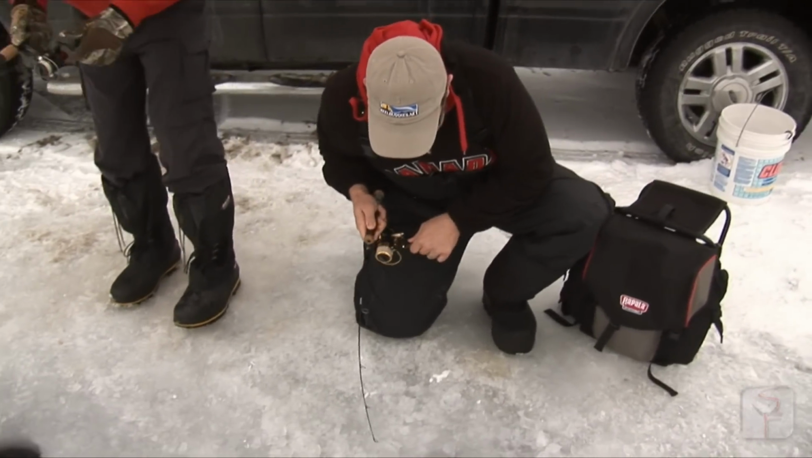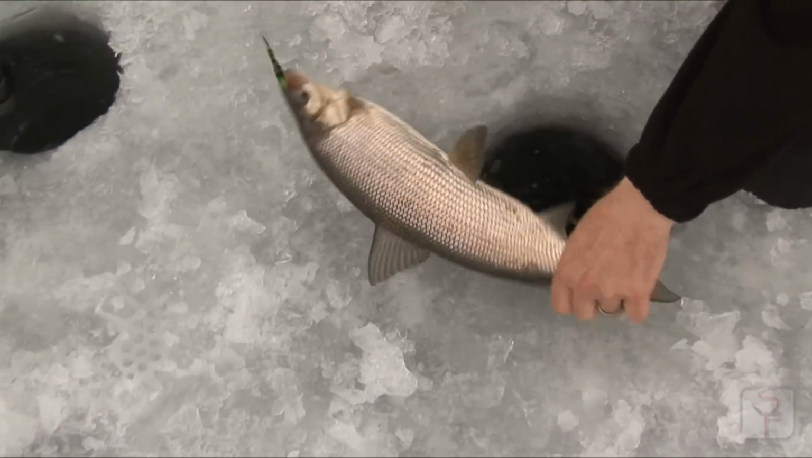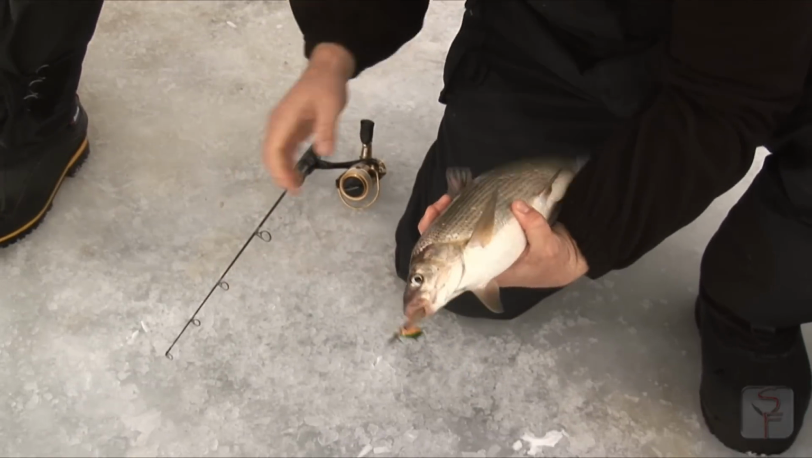Come on. This is another whitefish. Come on. Oh, nice whitey. Yeah, all right. Nice job, man. Yeah. Oh, he wants to go back in the hole. That fish, you played with that thing for like 5 minutes on the sonar.